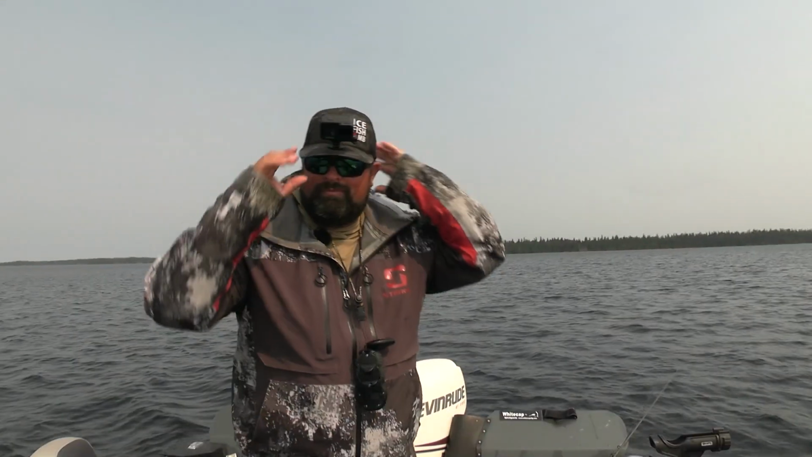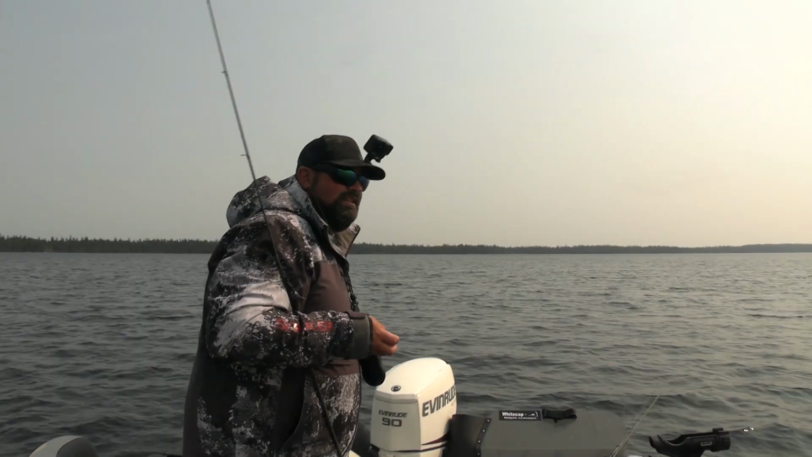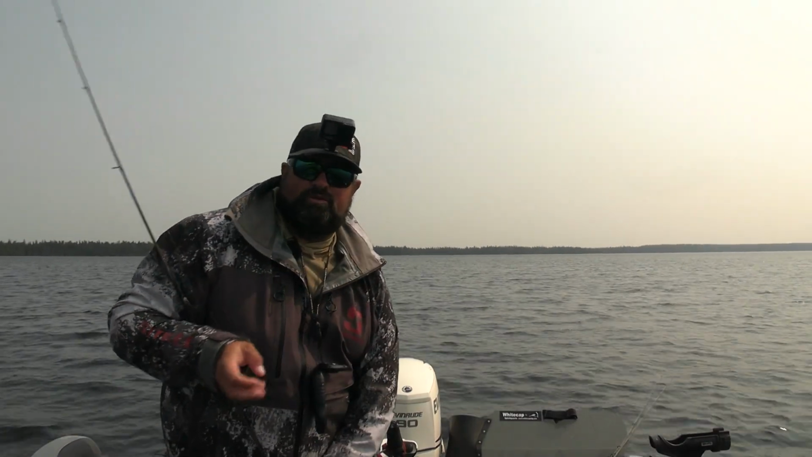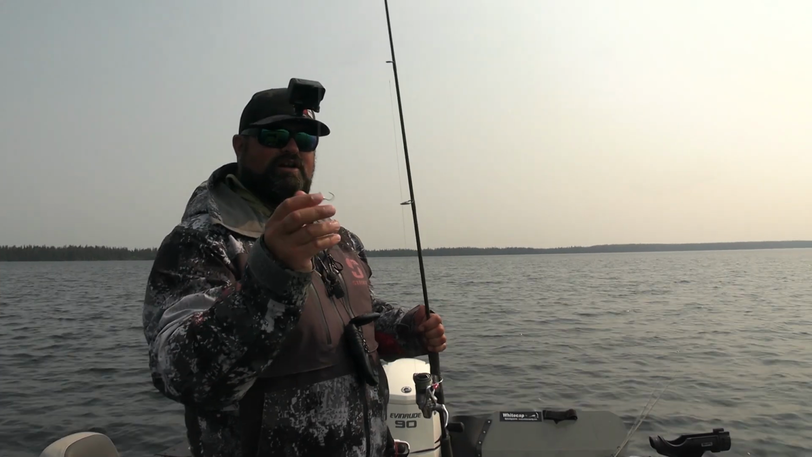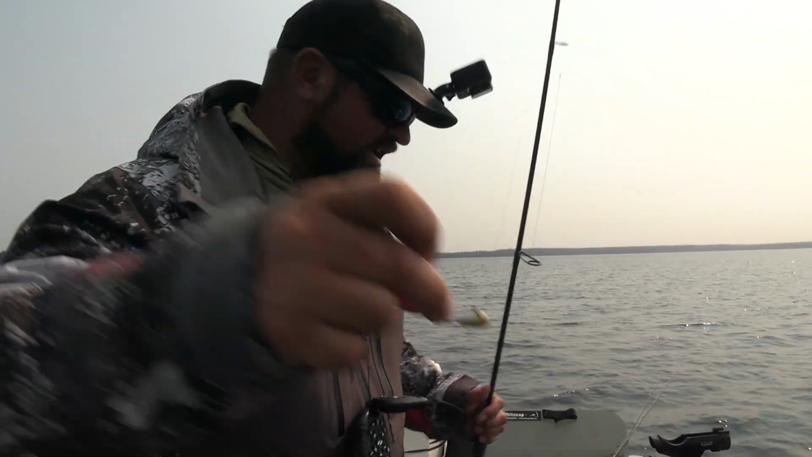If I can mark them, I can catch them. I just got to mark the right one. Went back to that jig I showed earlier, the one that's got no paint left on it. This Lindy live bait jig.